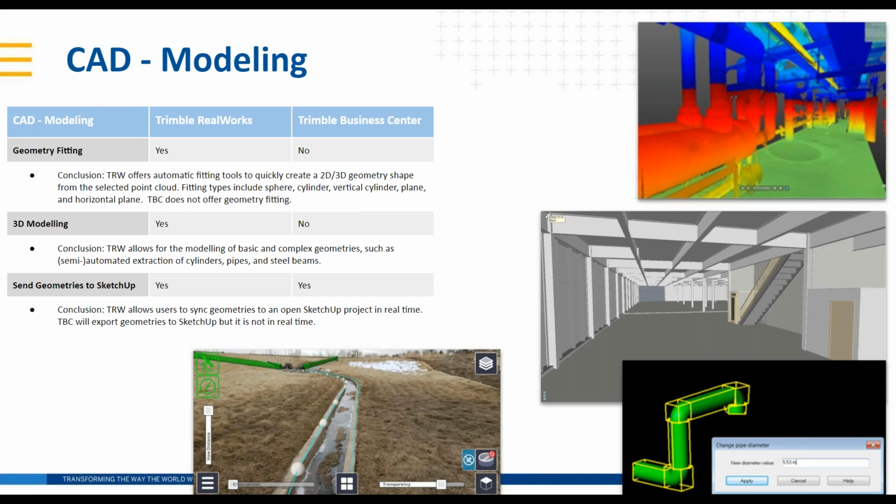I think that's it. Yeah, you can model just about anything you would like inside of RealWorks. We have all the primitive shapes and a number of tools for editing those. Some tools, not all tools, have libraries. The steel beam modeling tool, for example, allows you to select from different libraries to choose the proper shape for the objects that you want to model. And some of the automated tools, like cylinder extraction, really speed things up.